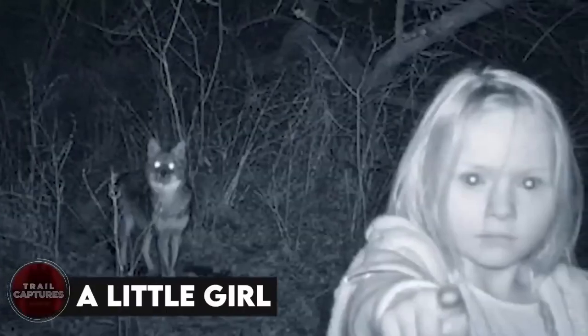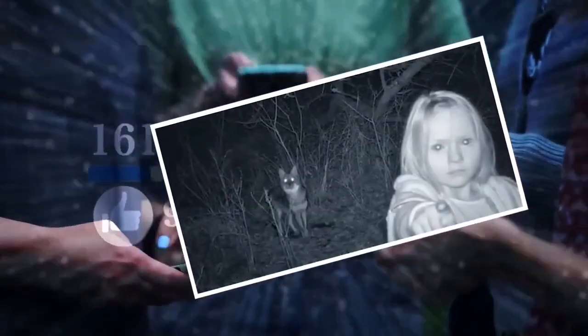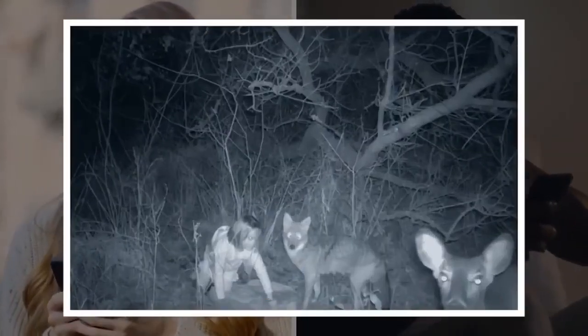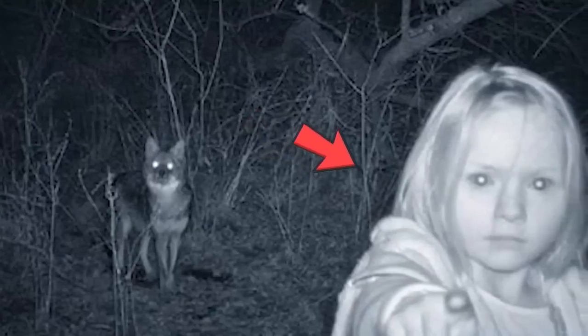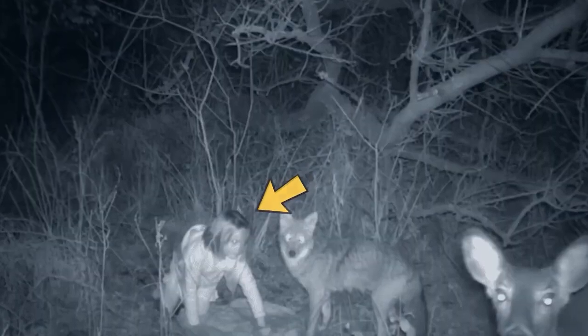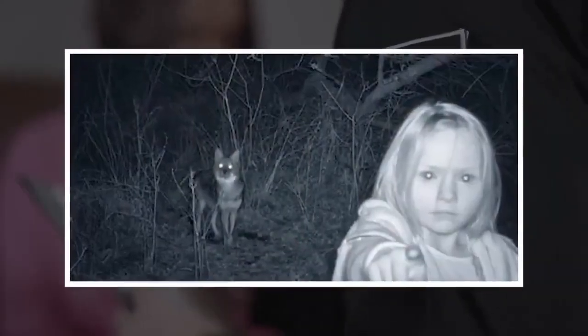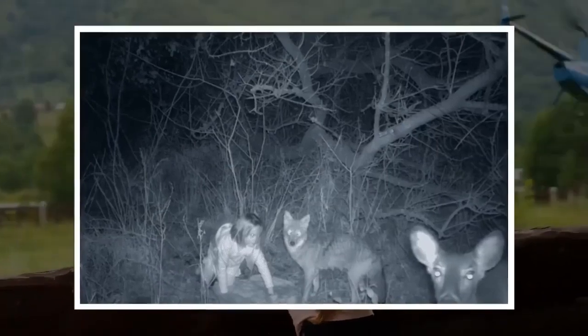A little girl. This image went viral on the internet a few years back. When people saw it, they were all worried about the little girl wandering alone in the wild. And when the identity of the girl couldn't be verified as well, it all became an eerie mystery. However, some months after, the police came to know that the girl was actually visiting the area and was out with her grandpa, who the trail cam failed to capture.